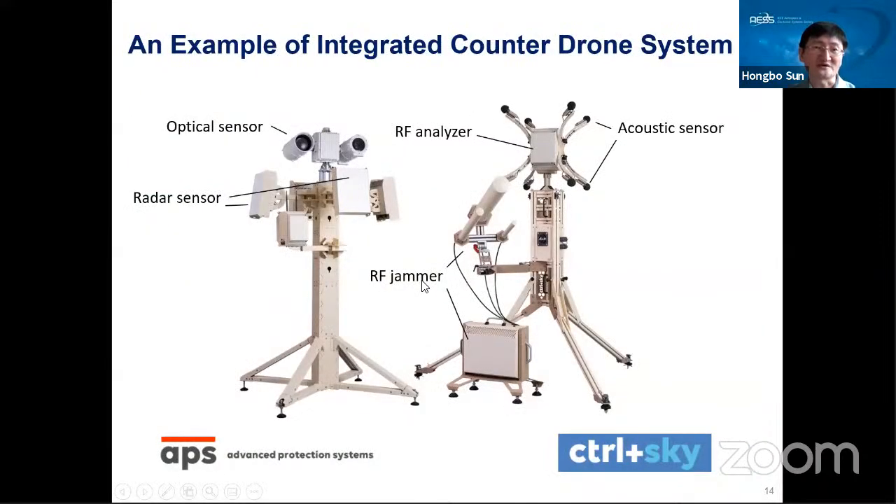Here I give an example. This is a good example of an integrated counter drone system. It's developed by a European company. We can see that in one platform they integrate the optical sensor, the radar sensor, the acoustic sensor. They also integrate the RF analyzer and the RF jammer. So they can not only sense and monitor the drones, they can also use the RF jammer to take down the drone. This is a very good example of an integrated sensor system.